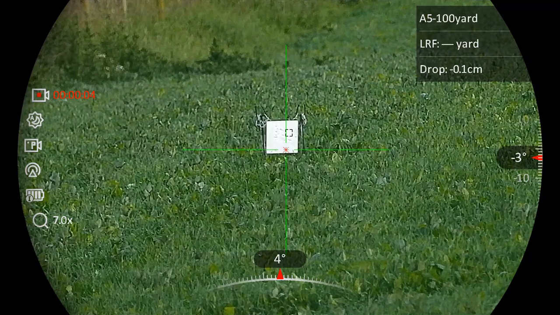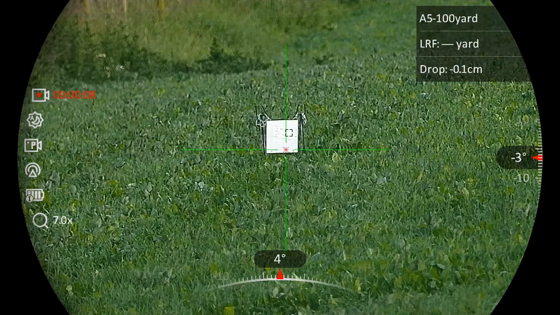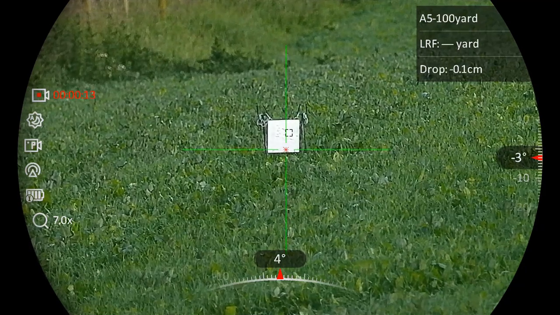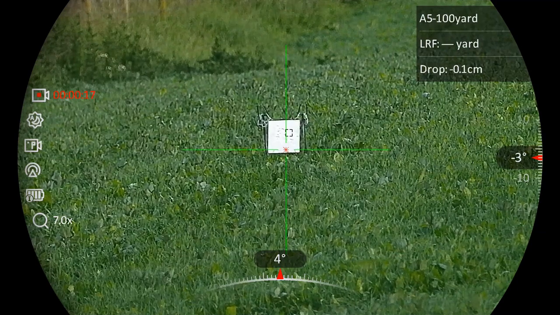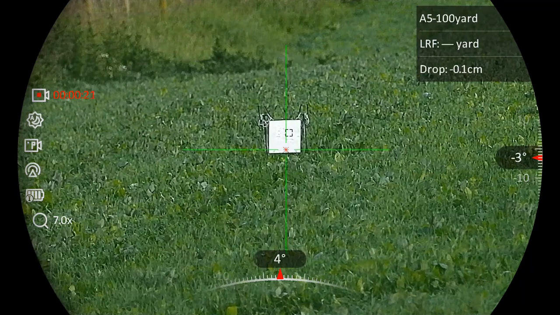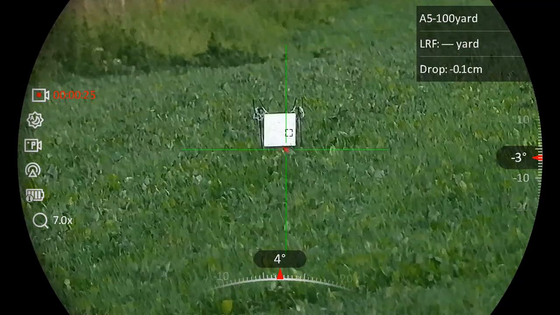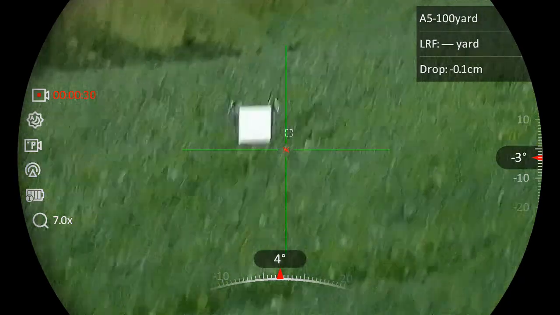Okay, this is the Hikmicro Alpex 4K, and in comparison, it's a better picture. But then again, you've got to expect that because it's a higher end scope. It's a more expensive scope for starters, and it's a higher end scope than the OneLeaf. But fair play to the OneLeaf, it's still got a good picture.